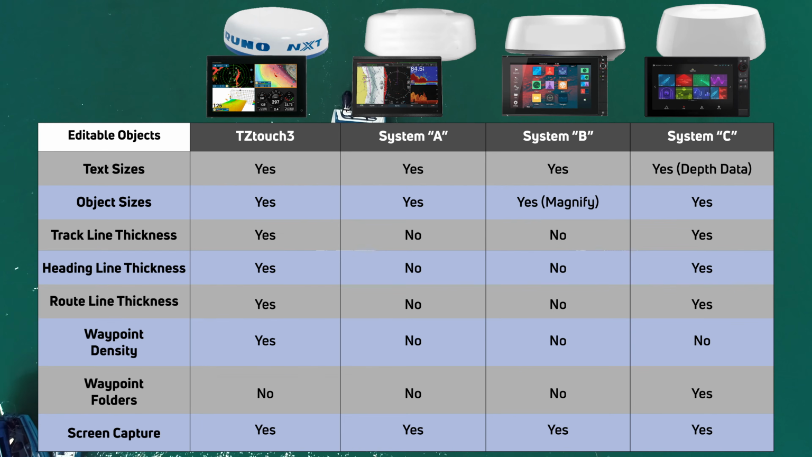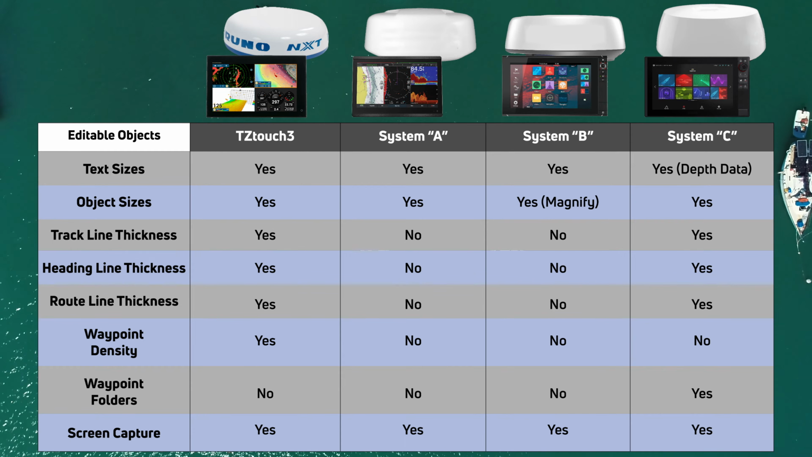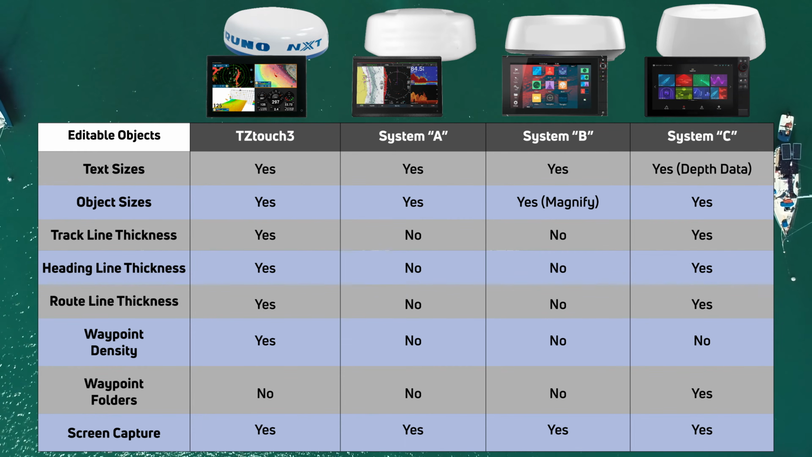It's really simple. When it comes to customizing your MFD display, TZtouch3 and System C seem to have the edge. All of the systems can change the text and object sizes, but System A and B cannot adjust the track line, heading line, or route line thickness. Only TZtouch3 can change the waypoint density, but System C does offer a waypoint folder which can help organize your waypoints. All of the systems can also take screenshots.